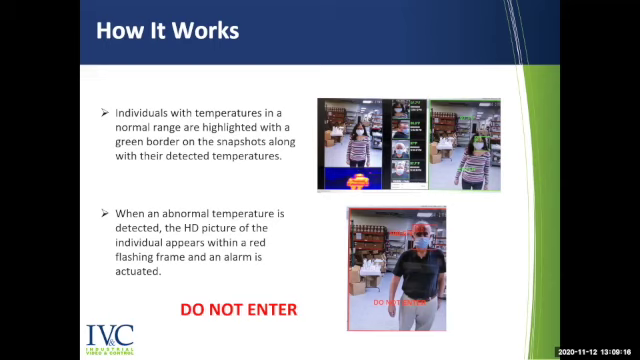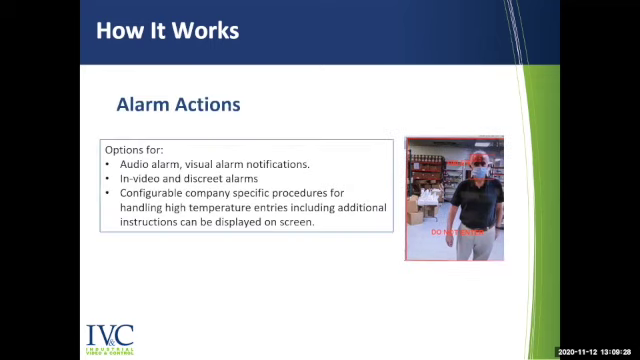When an abnormal temperature is detected, a snapshot of the individual appears with a red flashing frame. An alarm is activated. So some of the options for alarming include an audio alarm, a visual alarm with notifications, email and text messaging, in-video and discrete alarms, along with company configurable specific procedures for handling high temperature entries, including additional instructions that can be displayed on the screen.